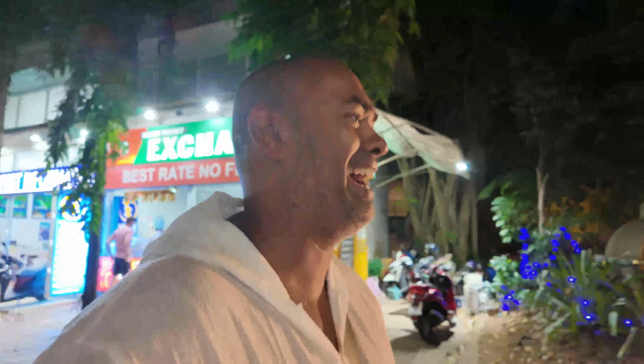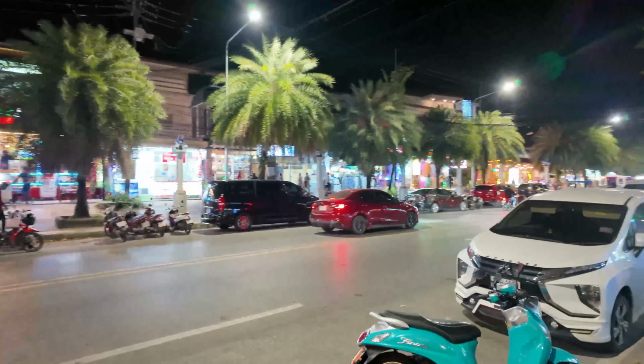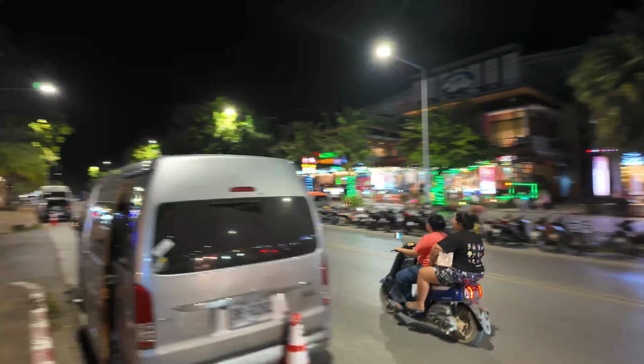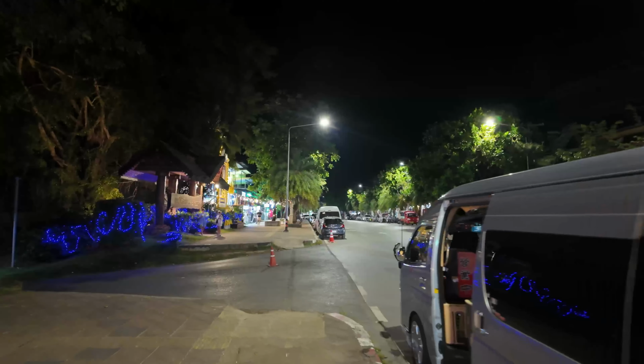I must admit, I love smokers because they're the most chilled out people that you can get. And honestly, nothing troubles them. I've realized that on this holiday, nothing troubles the smokers. They're just happy. Lots of massage places along here as well. And then you can go all the way down, which I've showed you already.